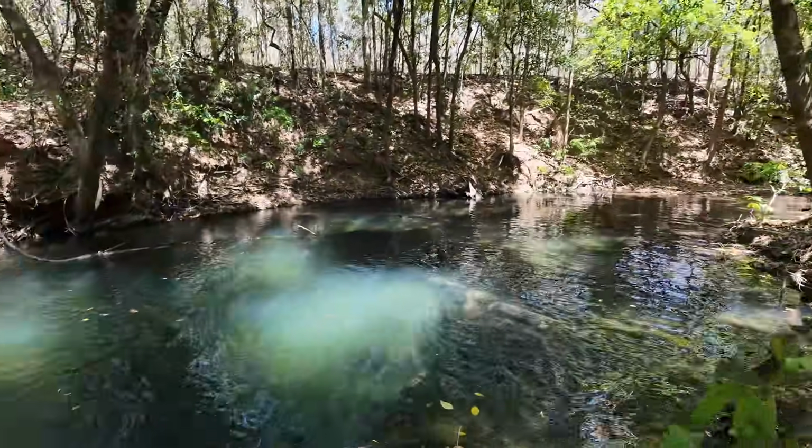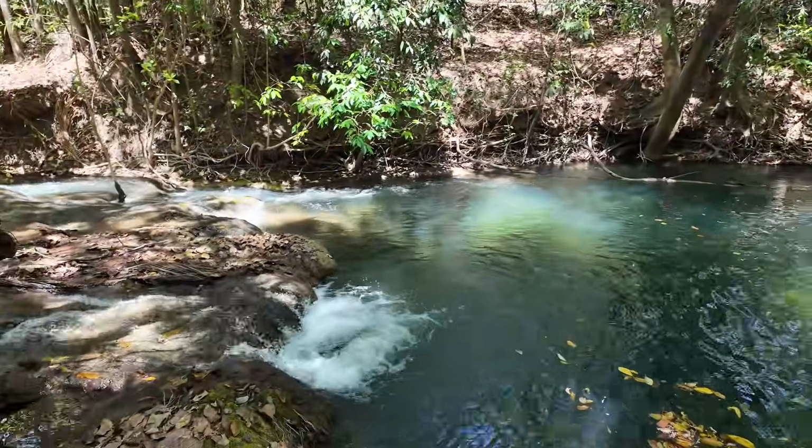How nice is this for a fishing spot down in here? Absolutely beautiful.